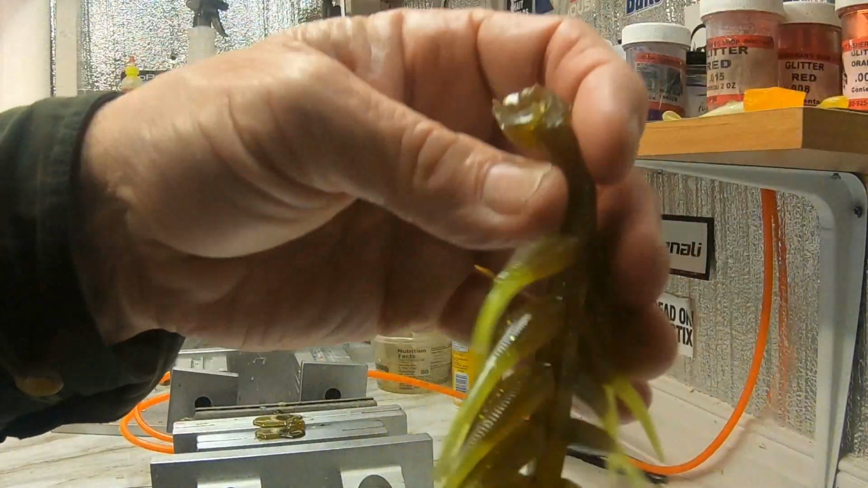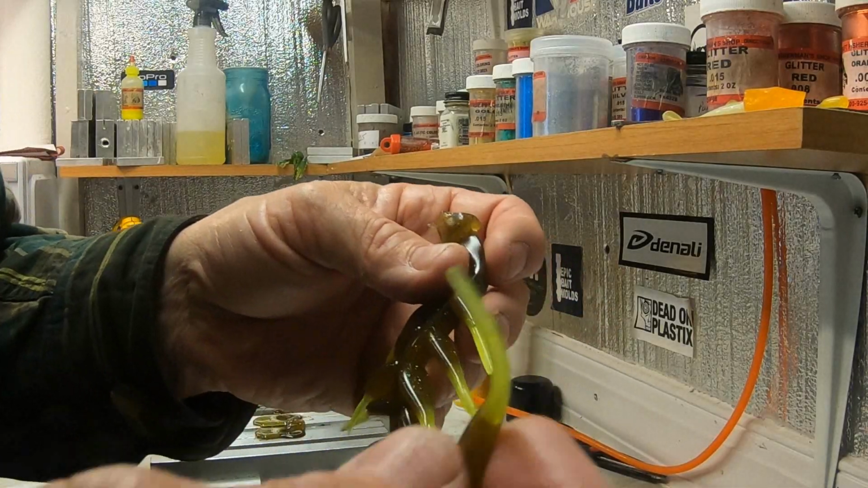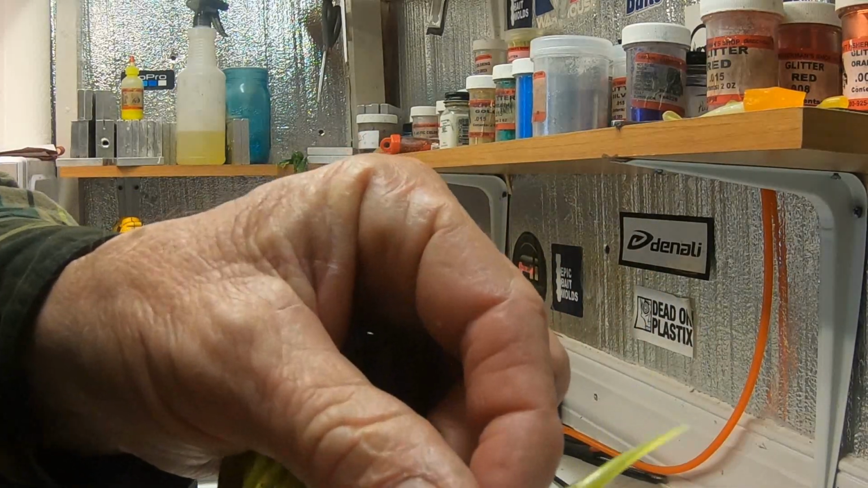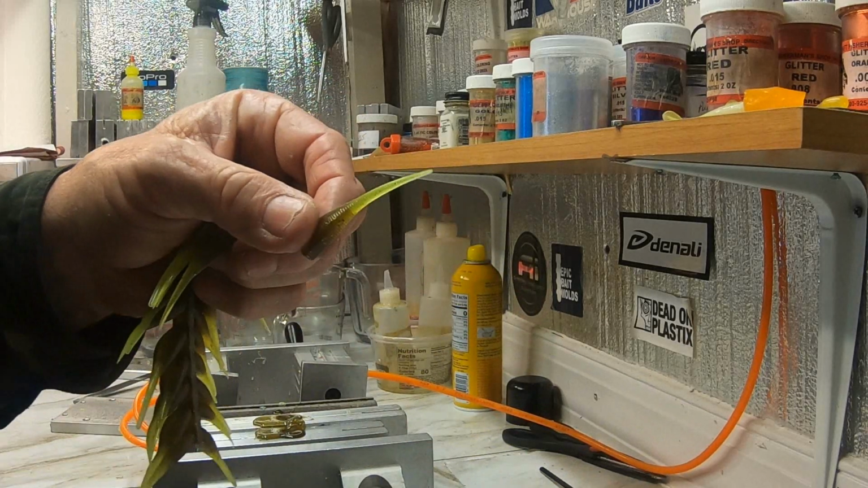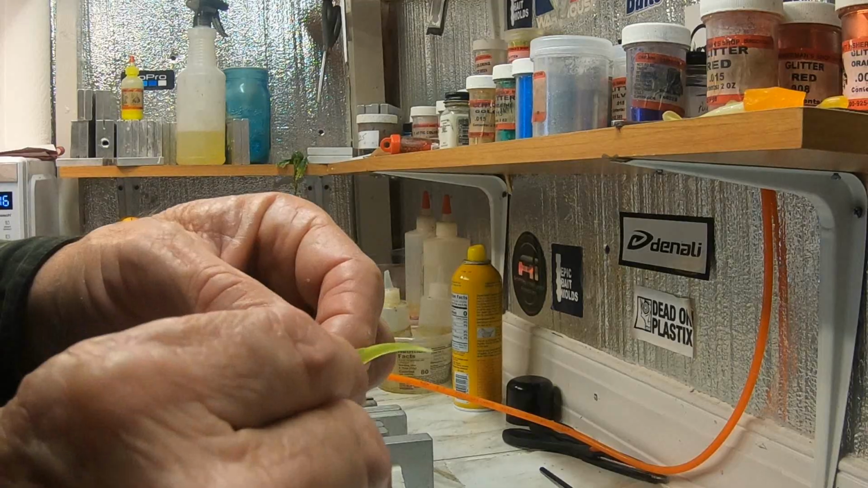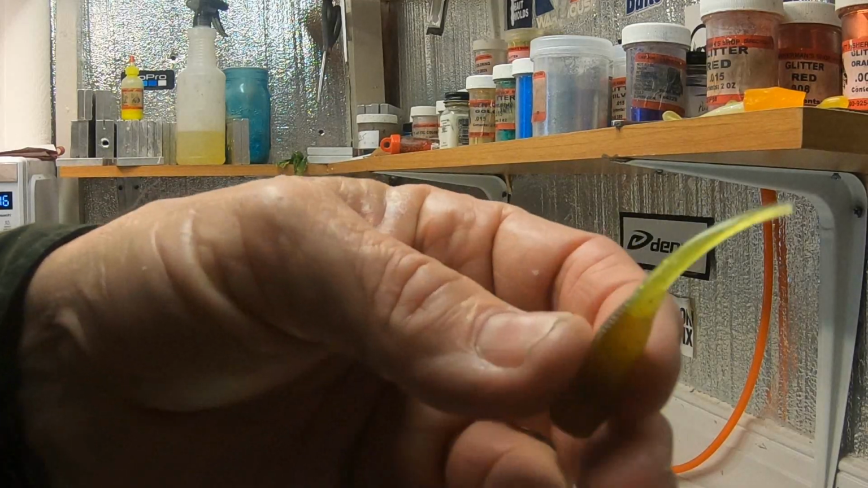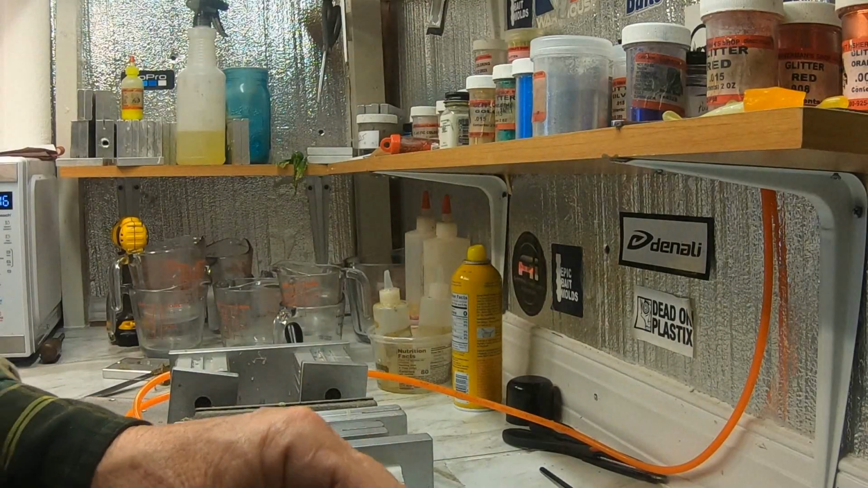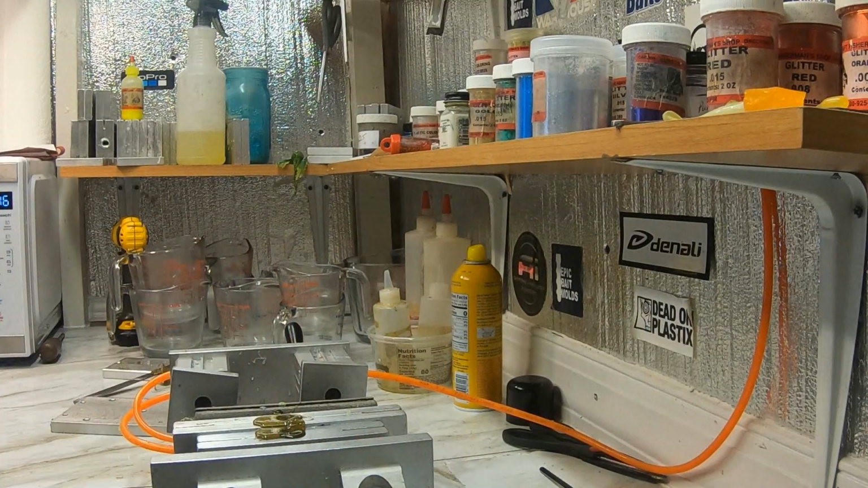That's the LC shad. Now, anything on my site, if it has a tail color, it's under hot tails. I'll say that except for that willowtail and the flukes, and they're under their regular baits because I done them a long time ago. But anything in the LC shad, this body shape, if it has a tail color, it's under hot tails, okay?